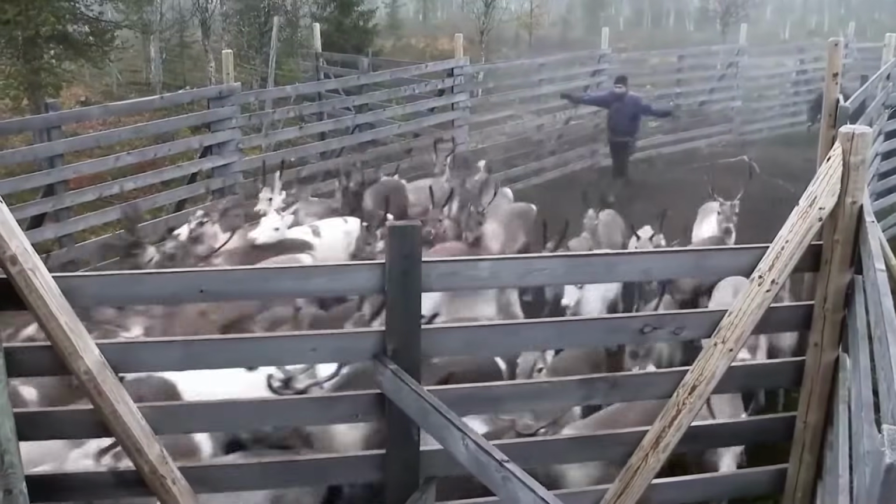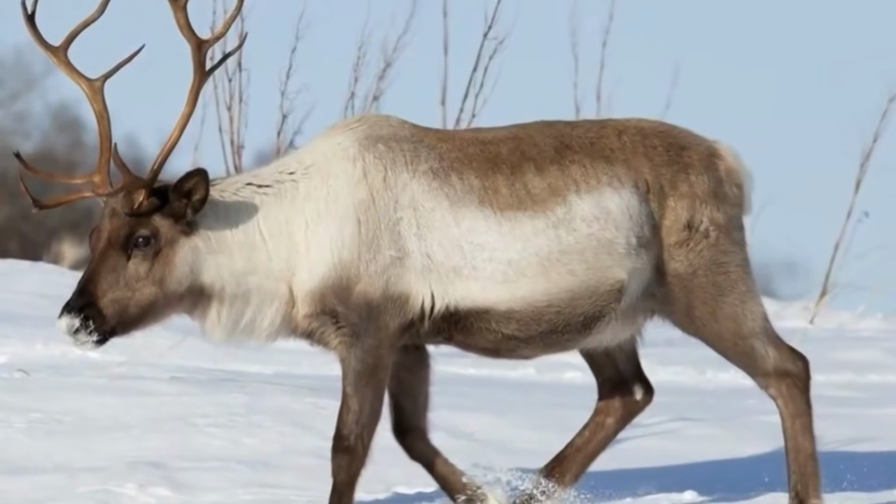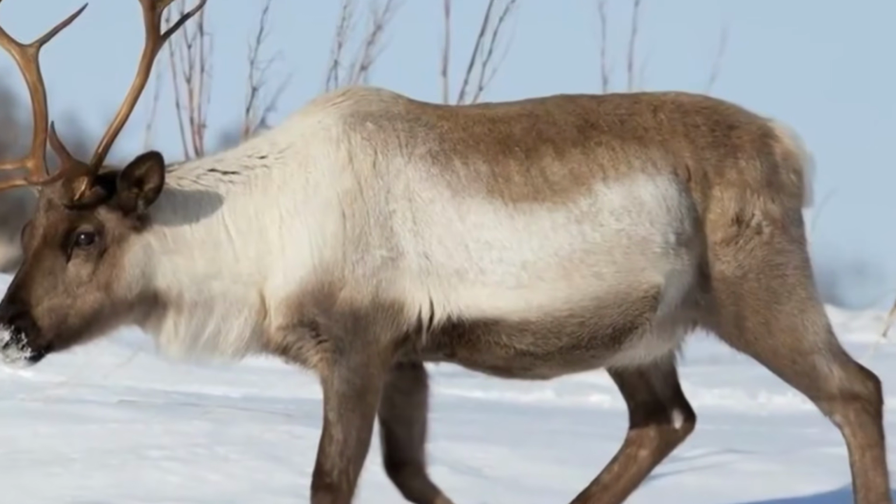Their hollow fur, adaptive eyes, and flexible hooves make them ideal for tough terrains. Their lean meat and hides are vital for Arctic nomads.